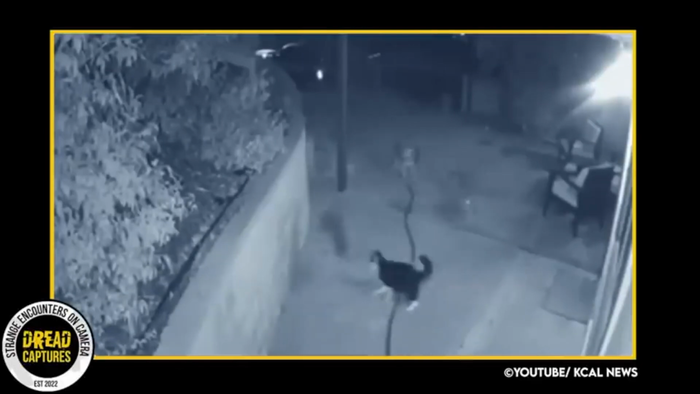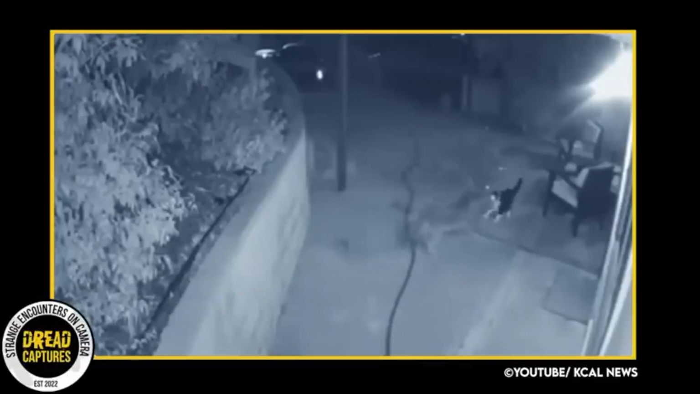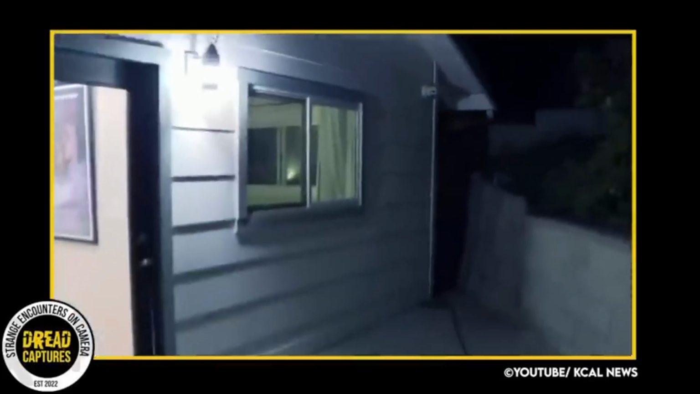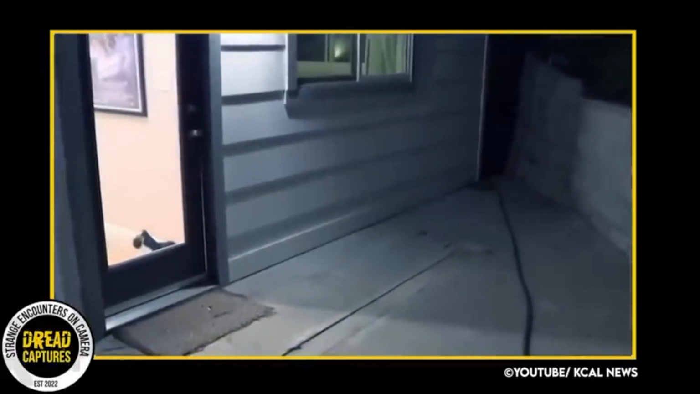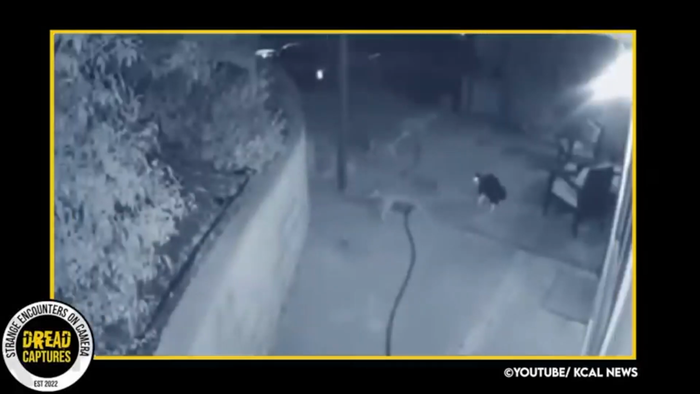The coyotes are very interested in snatching this cat and making a meal out of him, but Max isn't having it. He's actually a pretty big cat. No match for 3 coyotes, but don't tell him that. Max's owner explained that she and her husband were watching a movie when she caught something out of the corner of her eye. When she got up to check, Max was fending off the 3 coyotes.